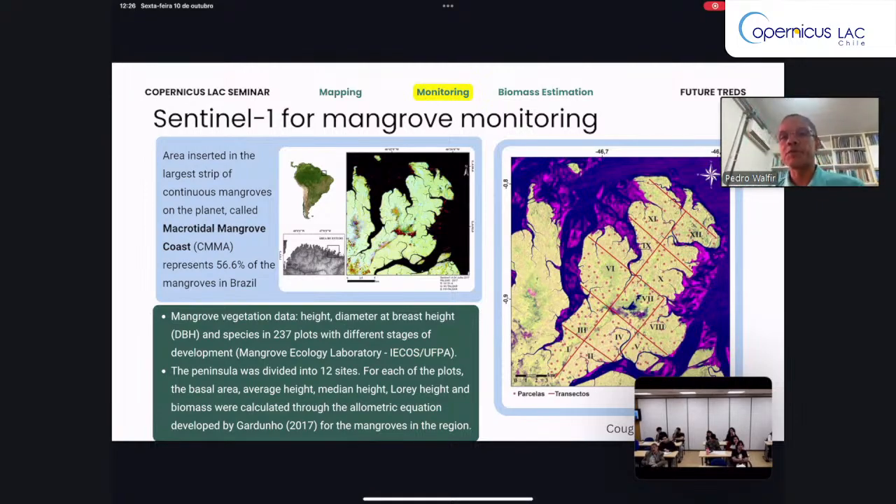We have 237 plots with vegetation structure measured in the field. And this site was divided into 12 sites, where it was possible to measure basal area, average height, median height, lower height, and biomass. All of the information was used to estimate the biomass using allometric equations developed by biologists.